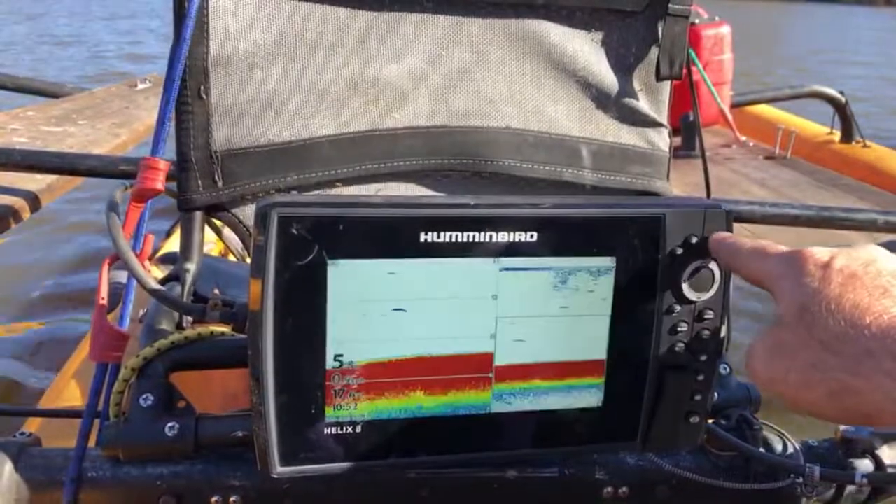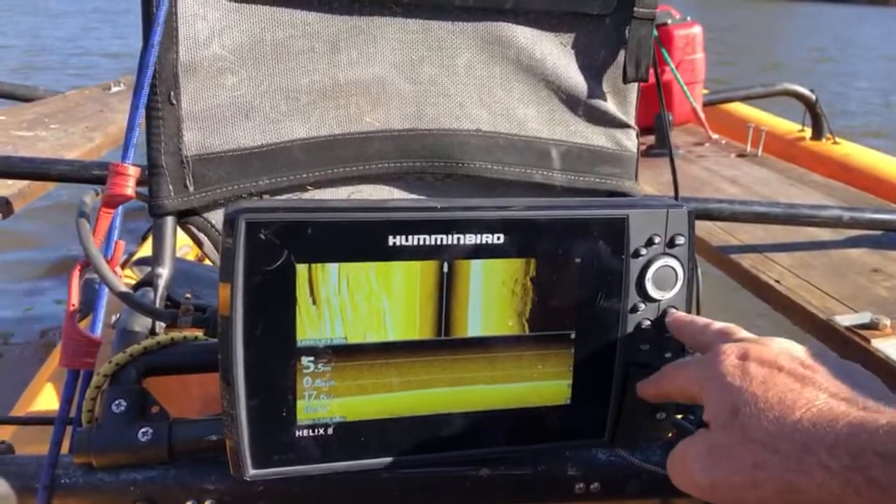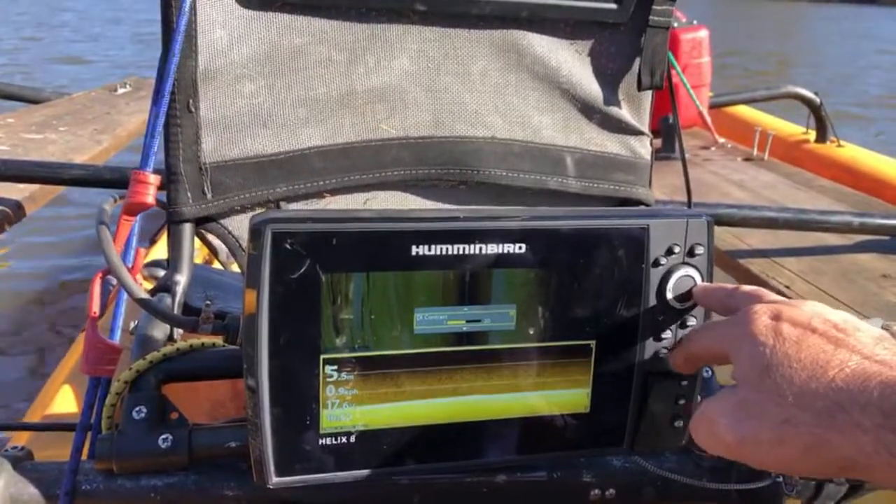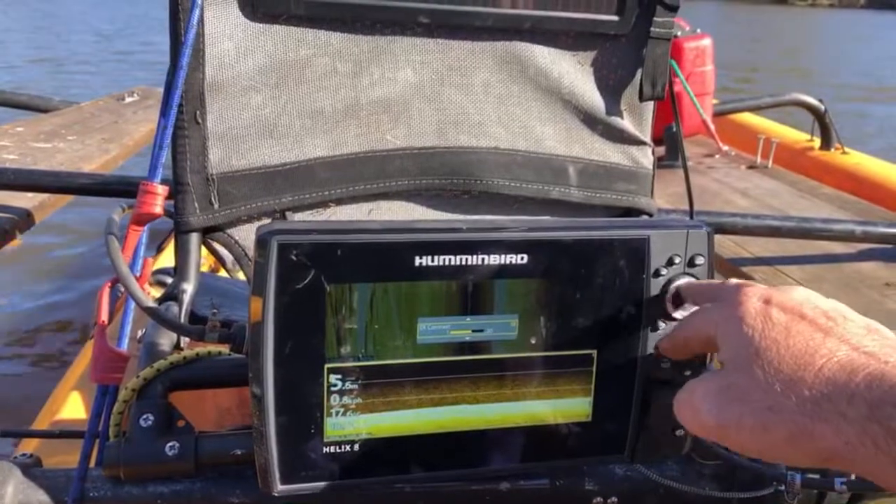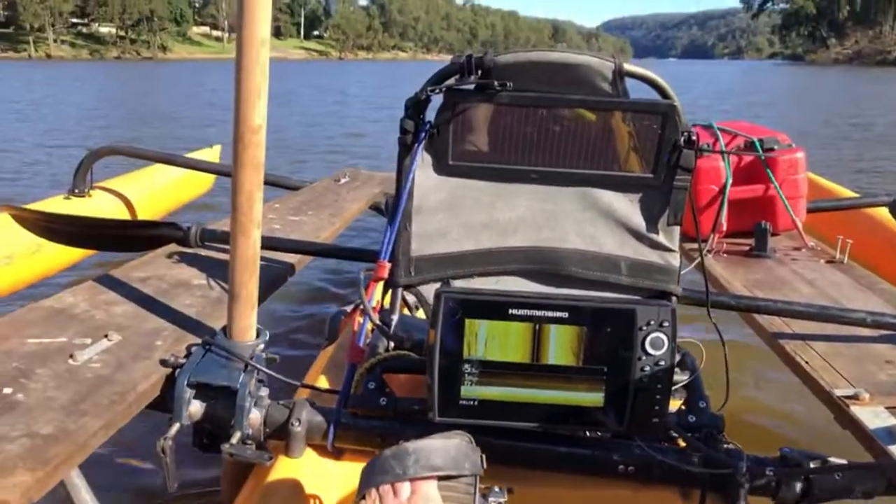I like it where I've got the down scan and the side scan together like that. So let's go menu, scroll down to contrast. Let's do that. I think that's a bit better. Yeah, about there. Let's see how that goes.